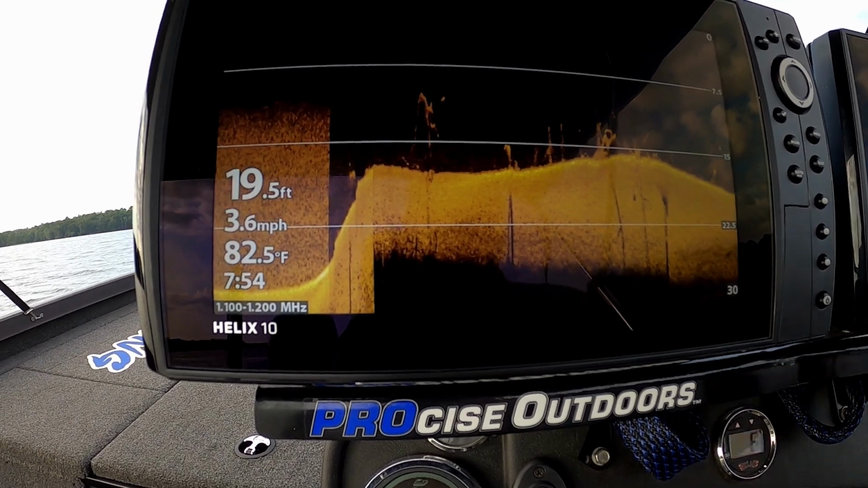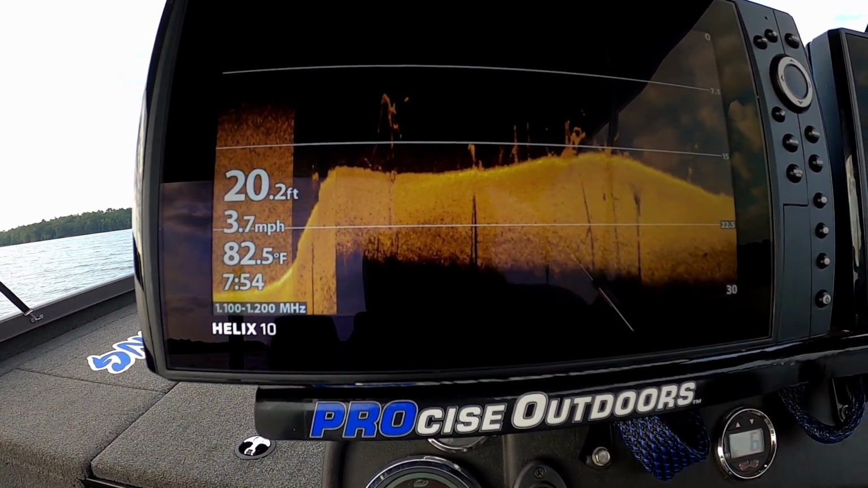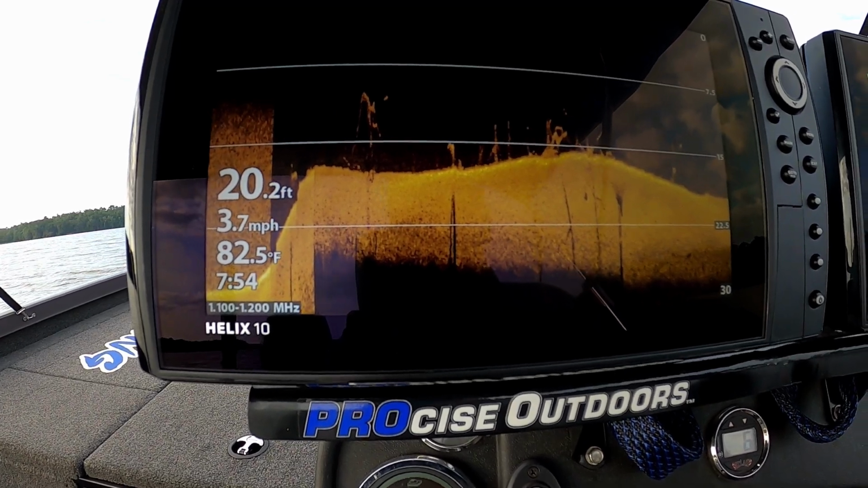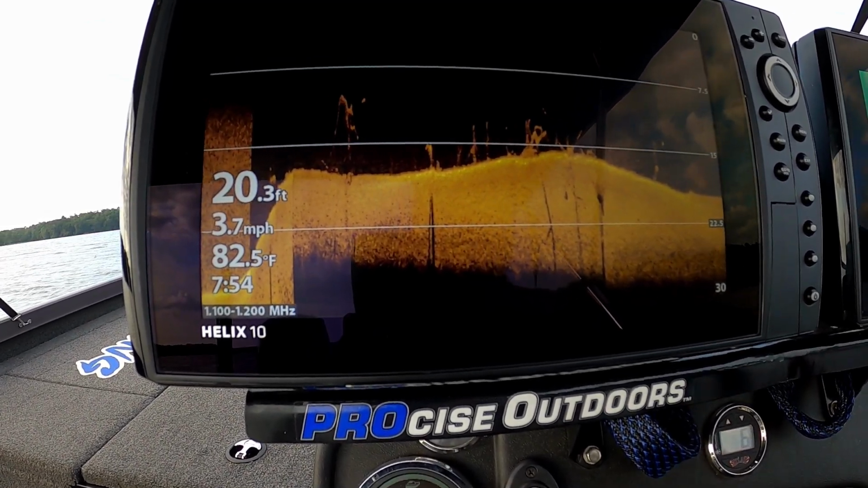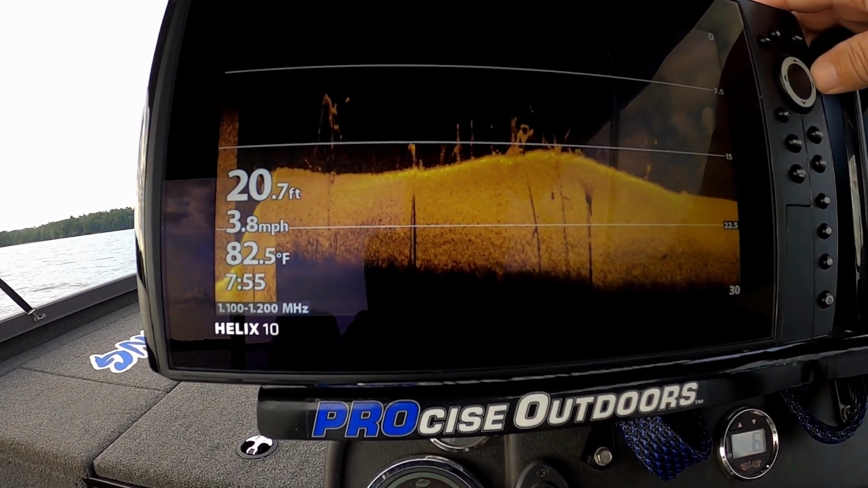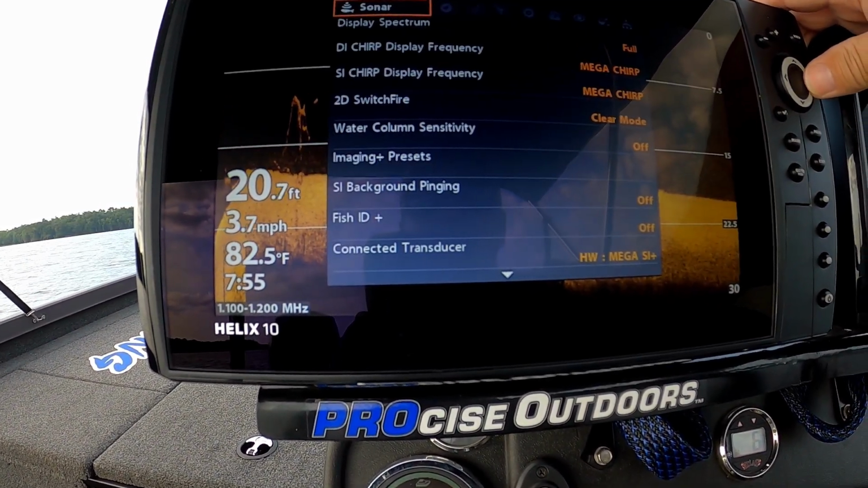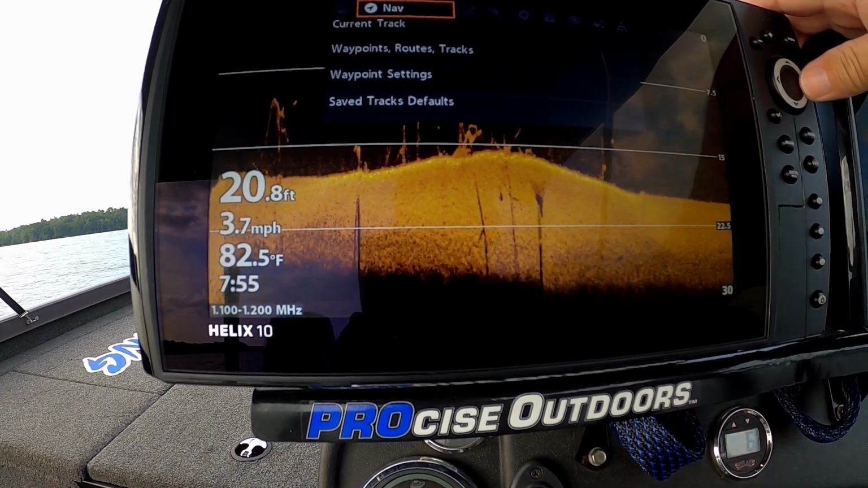So we got a pretty clear picture there. Cleared up a little bit. I don't know why. Honestly, I don't think any of the settings that we just did did it. It may have just taken a minute to start reading, but that's a pretty good picture just right out of the box, guys. So we're gonna look and see what else.